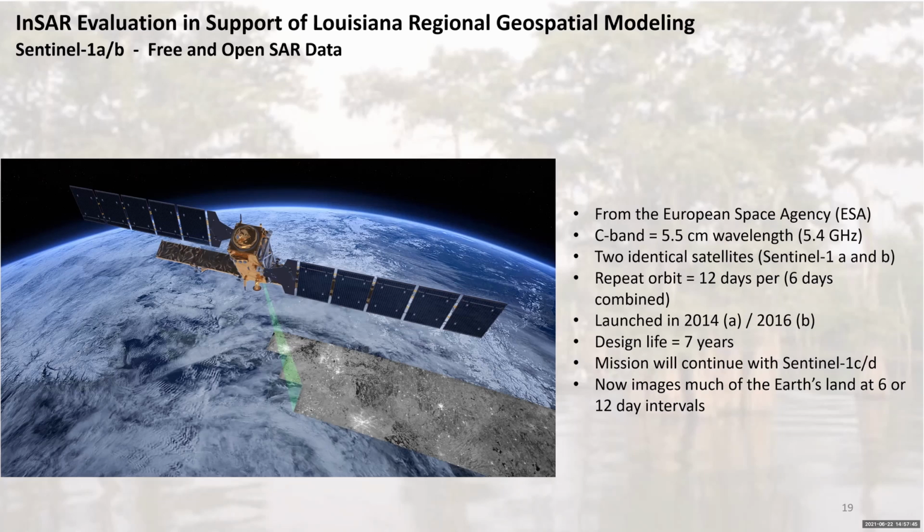They launched those in 2014 and 2016. The design life was 7 years, so it should last a little longer than that. But they are also committed to continuing with Sentinel-1 C and D, so they'll launch 2 more satellites. And then when they reach the design lifetime of those 2, they'll launch 2 more. So they want to provide continuity of this data.